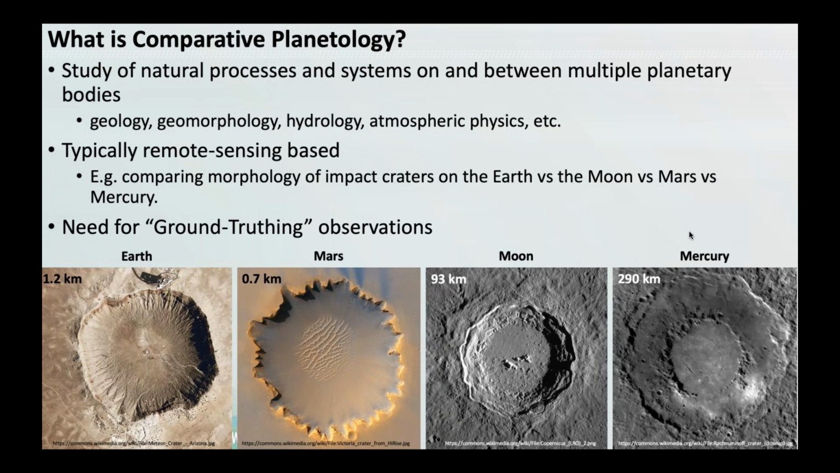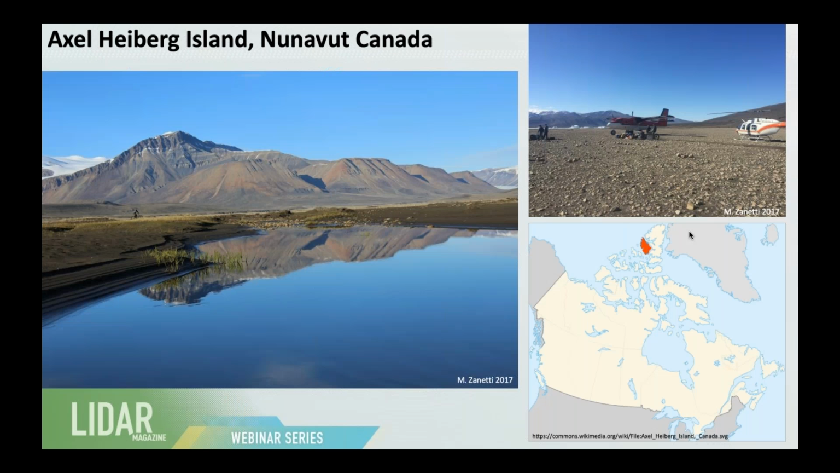And we would apply that to, well, how do we learn about impact craters on Mars and what are the small or subtle differences there? And then how we apply that to the Moon and Mercury as impact craters get either larger or more common or different terrain, that kind of stuff. But there's a need for ground truthing observations. So that's where most of comparative planetology comes in. And so we'll jump right into some of the field sites that we've used LiDAR at.